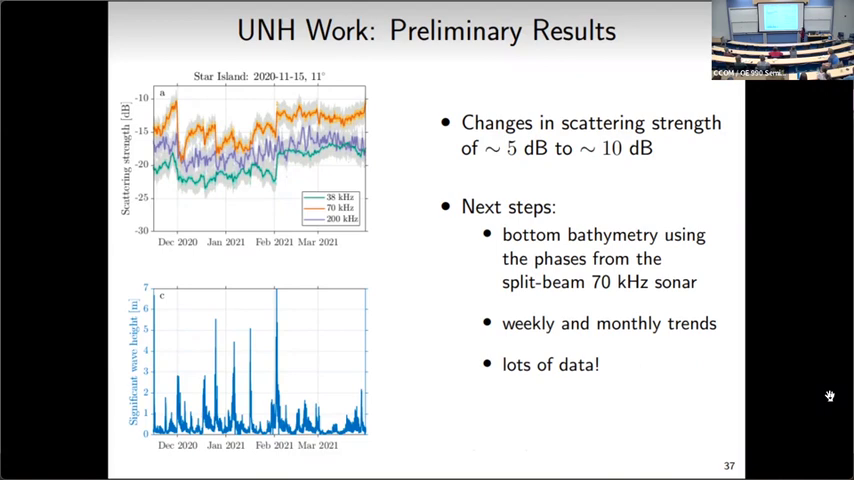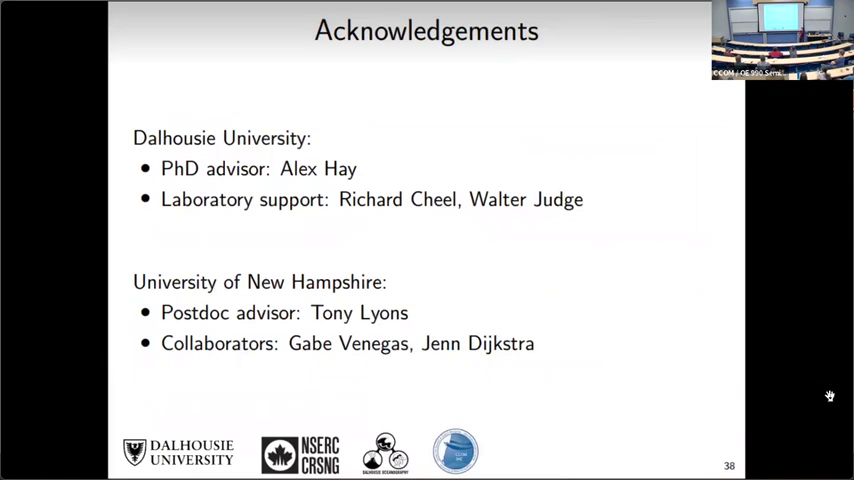I'm also looking at getting bottom bathymetry using the phases from the split beam 70 kilohertz sonar. All in all, there's tons of data. That's basically why Tony was here. He's like, I have too much data, come analyze it. And I'm very excited to be digging into this and seeing what we can get out of it. So I'll happily take any questions, but I'll also leave my acknowledgement slide up because I'm very grateful for all the support I've gotten in doing all this research.